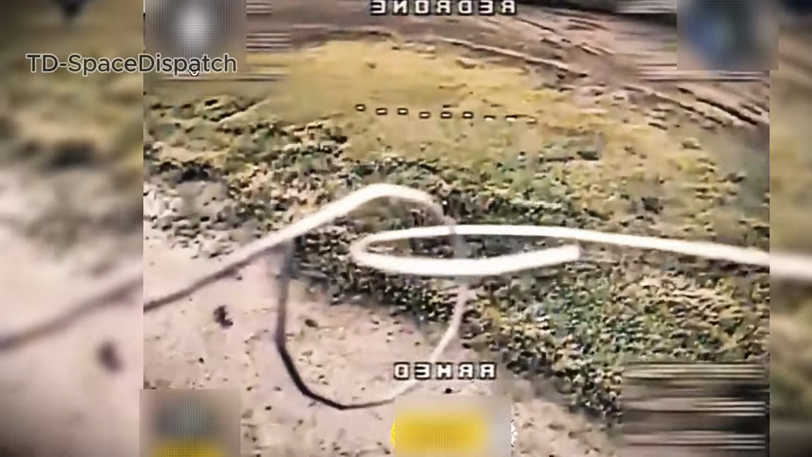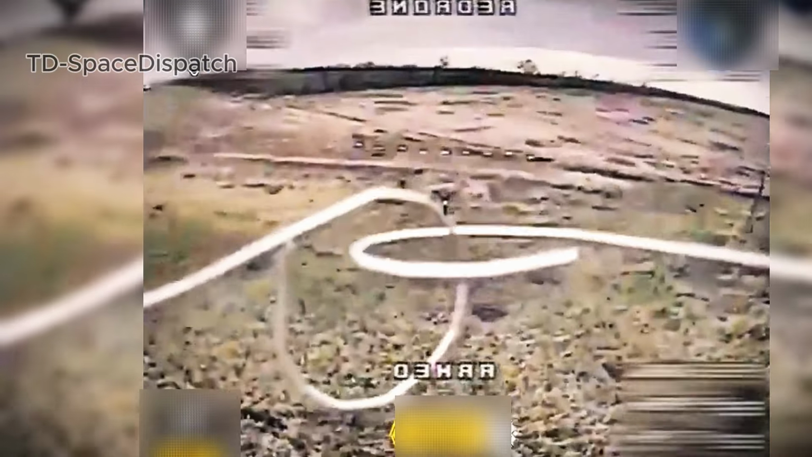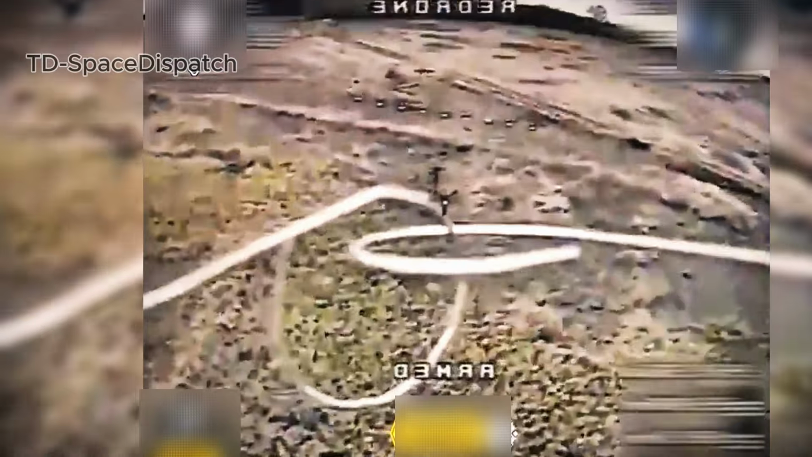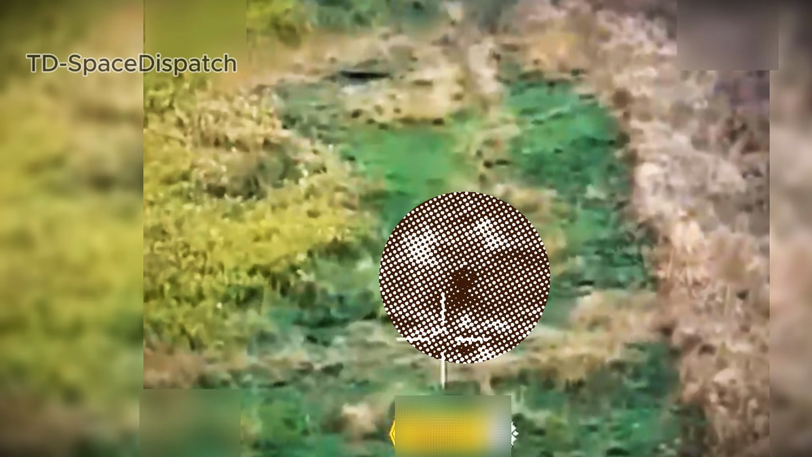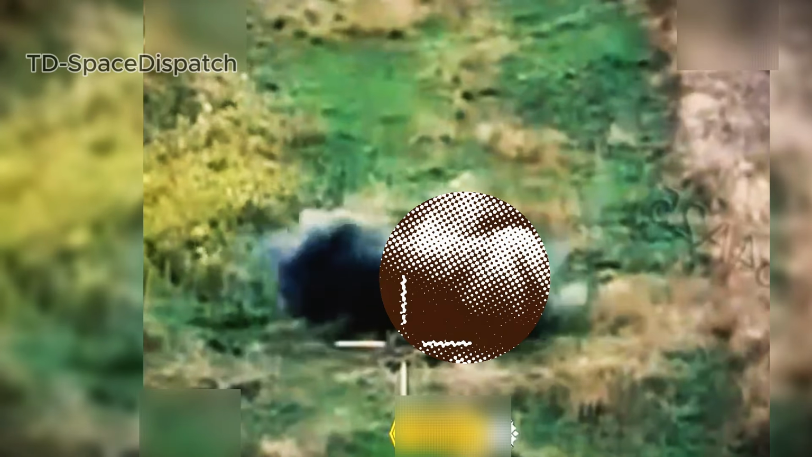Across an open field, a Ukrainian reconnaissance drone tracked a lone Russian soldier from a distance. As it drew closer, the soldier raised his weapon and fired several desperate shots, but none found their mark. The drone maintained its course, steady and unshaken.